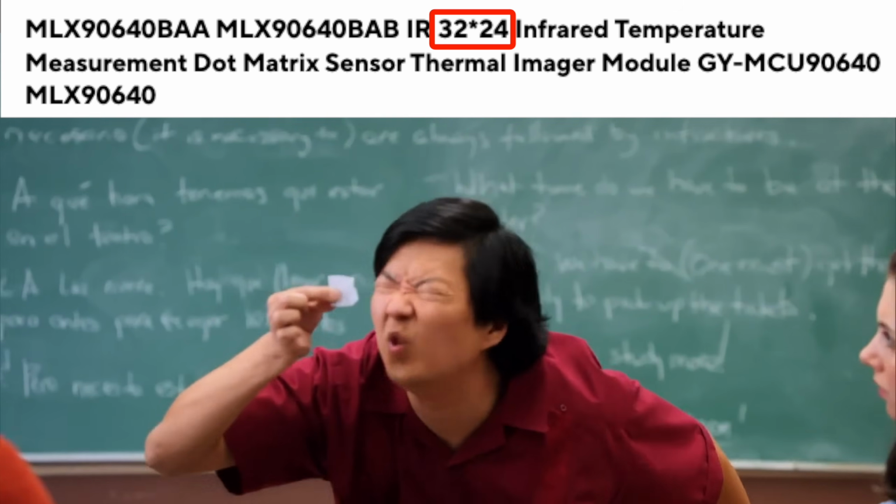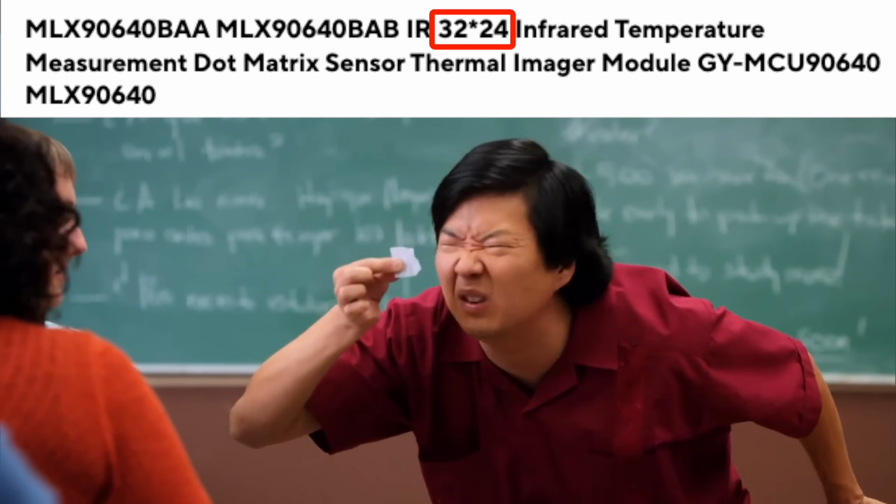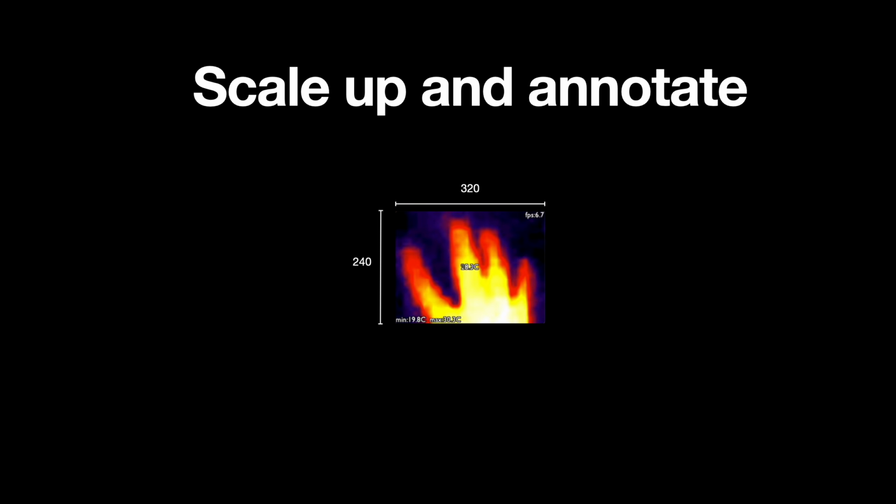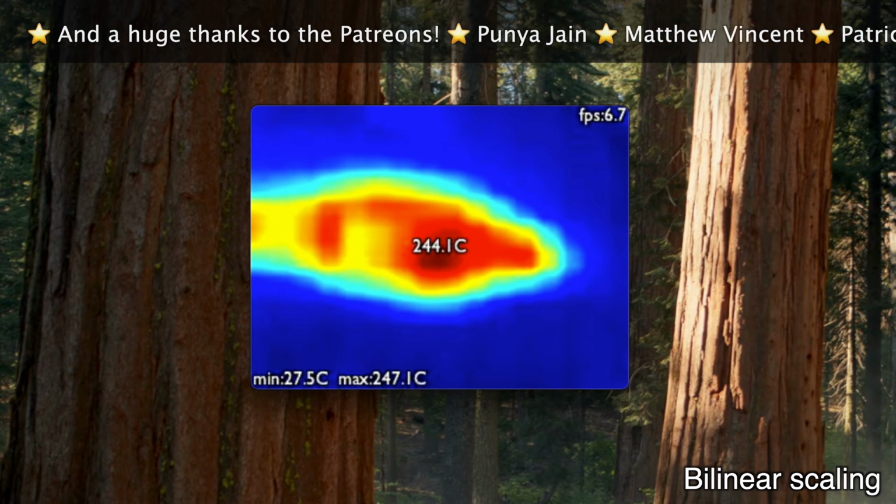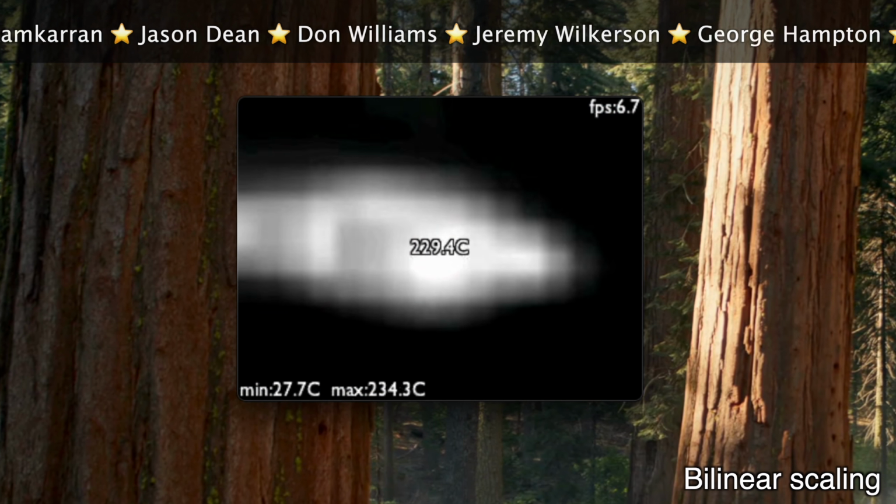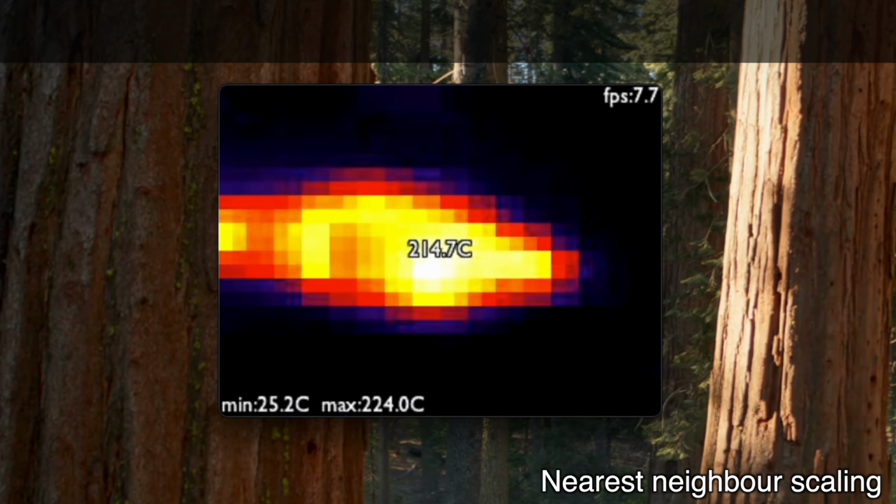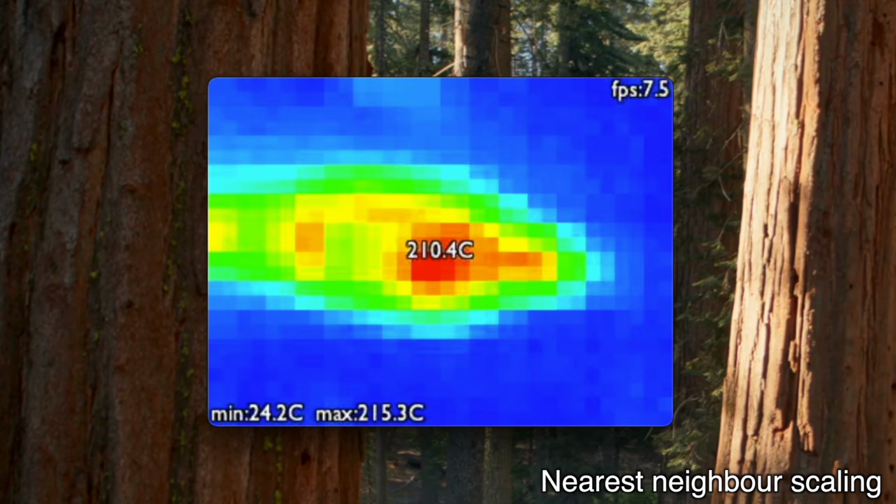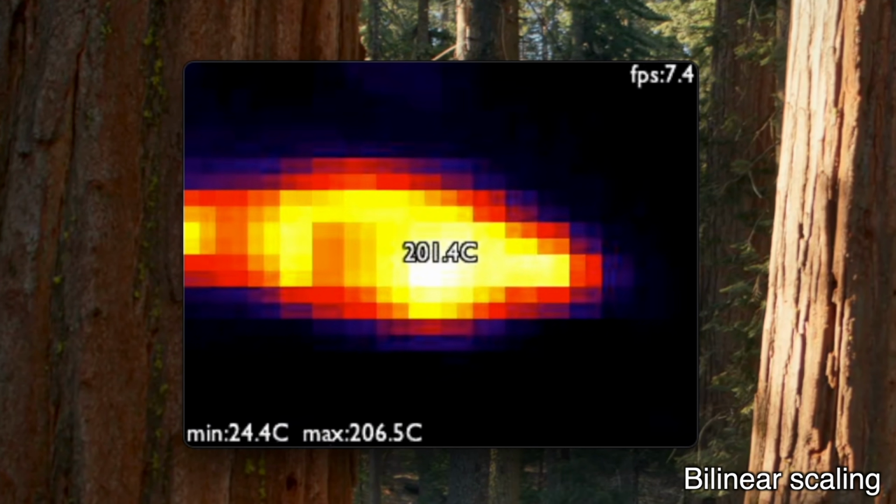With the I2C working, we hit the next challenge. The image is tiny. 32 by 24 pixels just isn't very useful on its own. So what I'm doing is scaling it up to 320 by 240, a factor of 10 in each direction. I've implemented two options, nearest-neighbour scaling and bilinear scaling. Both work well and the frame rate is pretty decent. And once it's scaled, you'd never guess it started life as a 32 by 24 image. Now, if you just wanted to see an ESP32 stream a thermal camera as a USB webcam, that's basically it.